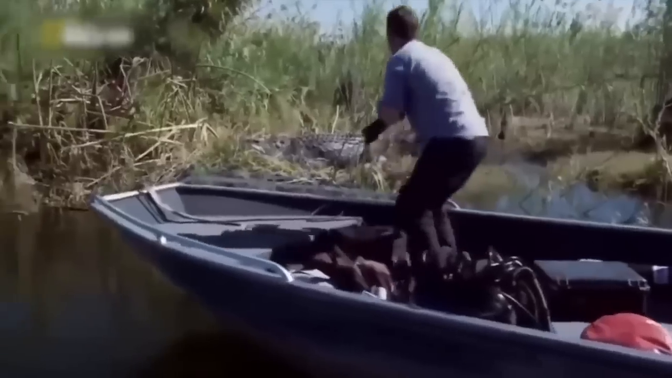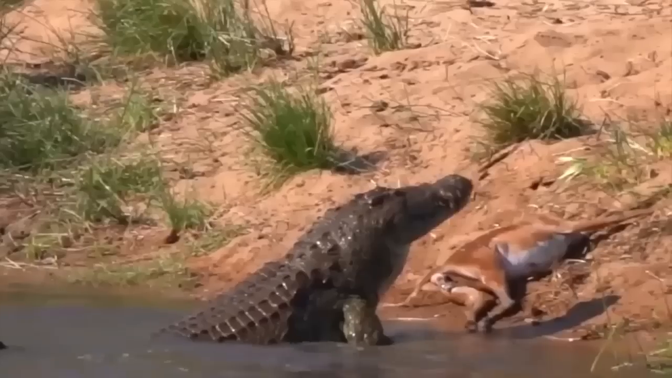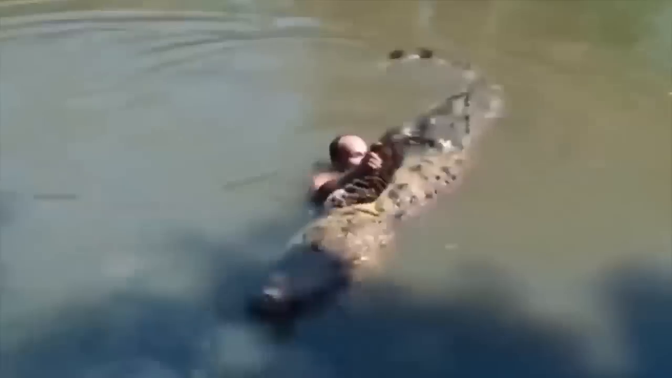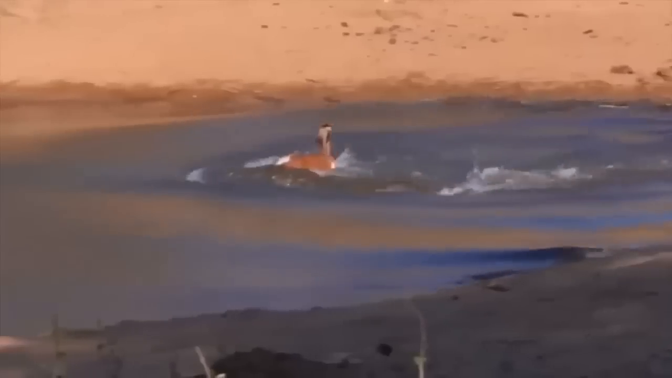If you ever find yourself face to face with a Nile crocodile in the wild, you better watch out. These big guys are not to be messed with. They are one of the largest crocodile species in the world and have a reputation for being quite aggressive. They've been known to attack humans and other animals without much warning. So it's best to keep your distance.